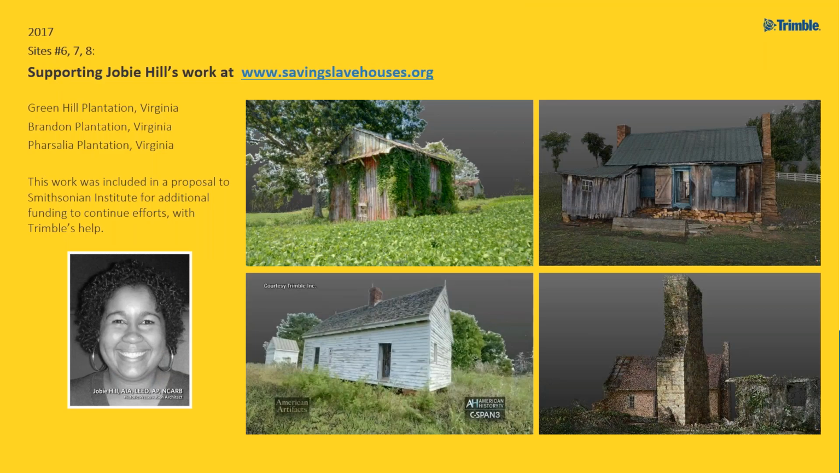And then the next sites we documented were last summer and fall, is that correct? August. Last August, right. And this is work with Joby Hill, the architect that I mentioned earlier. She has a great organization. She is a powerhouse team of one who goes around surveying and documenting sites that contain slave homes. And so we've teamed up with her. We met her at a conference a few years ago, and she's been great to work with.